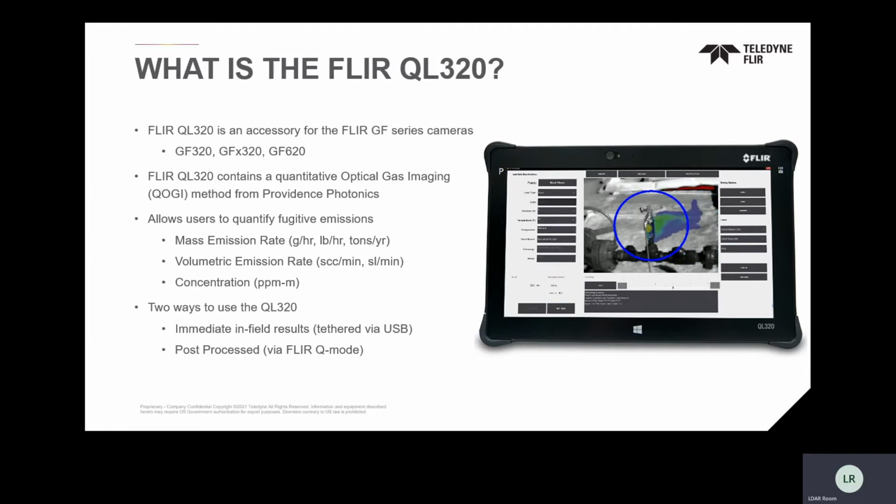You're going to be able to actually quantify this. You're either going to get concentration or you're going to get mass. And the good thing about this, you're going to be able to quantify in mass. If you want to do volumetric, again, any of those, you can just get one number and change mathematics. But you can actually rerun this and run the entire quantification solution in concentration with a parts per million meter reading. So if concentration is of importance to you, this is a unique tool that allows you to have the entire gamut of quantification units to be able to use.